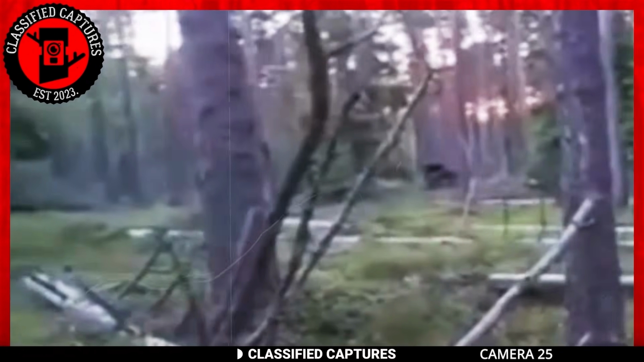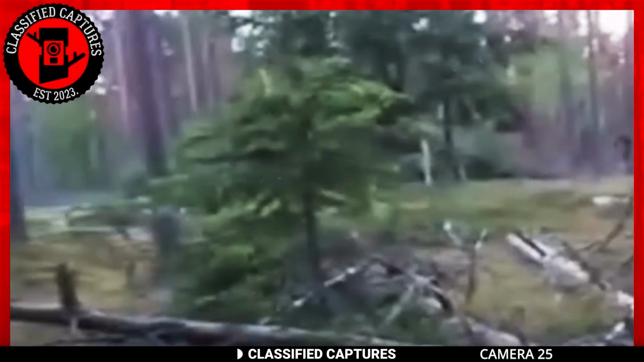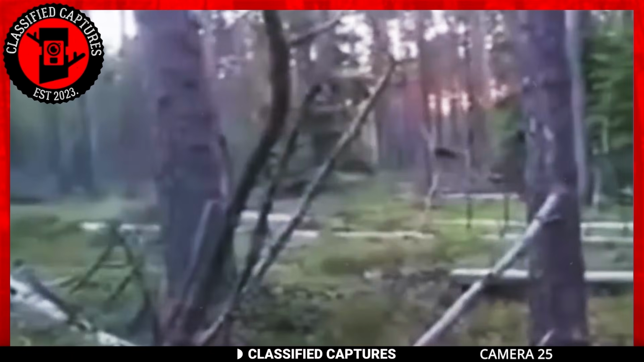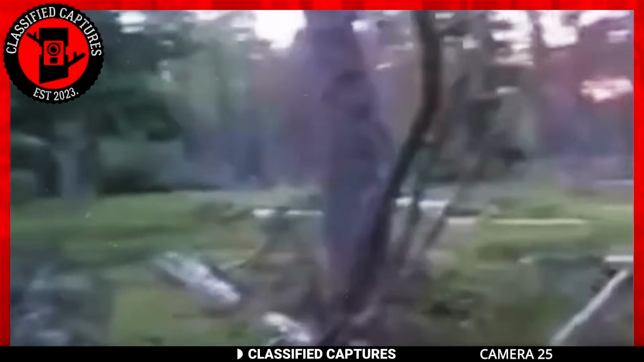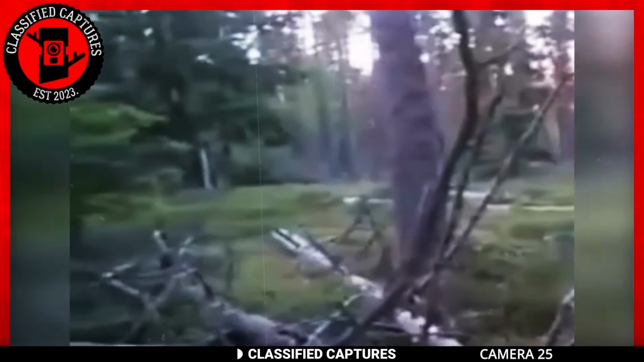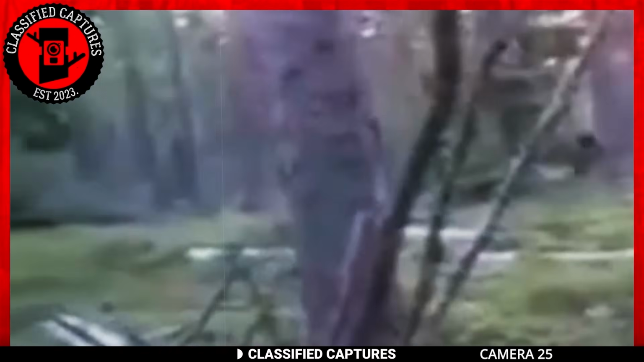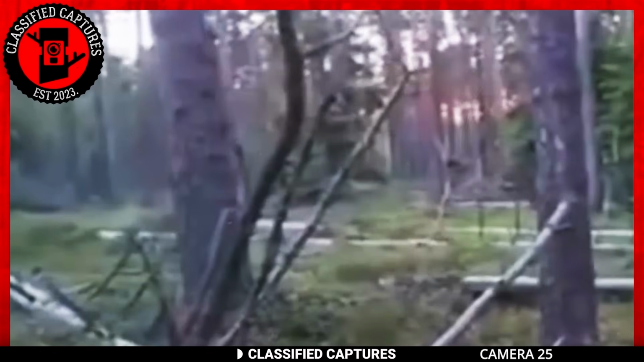We're tempted to think it was a Bigfoot, but Bigfoot doesn't move on all fours, which leaves us puzzled. Could this be an otherworldly creature? Could it be some sort of hunchback creature with overgrown fur, or is it simply a Bigfoot exhibiting unusual behavior? We can't seem to conclude which possibility it is. So what do you think?